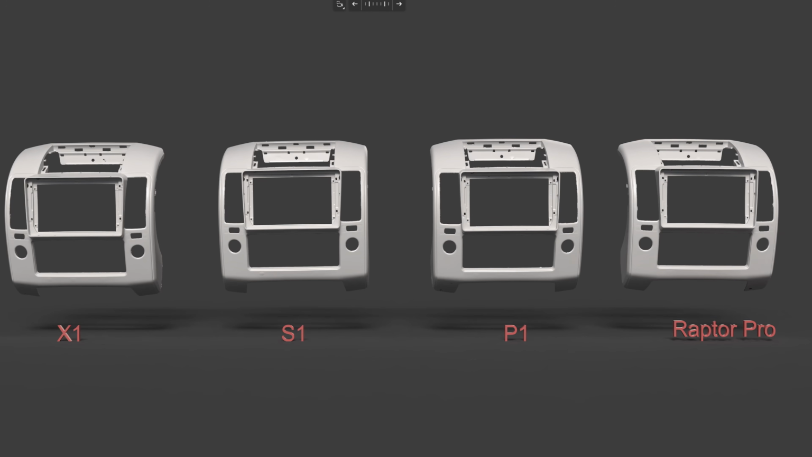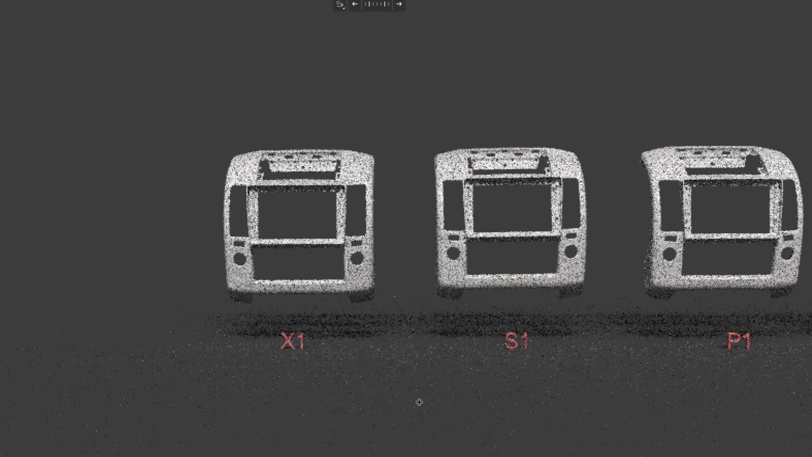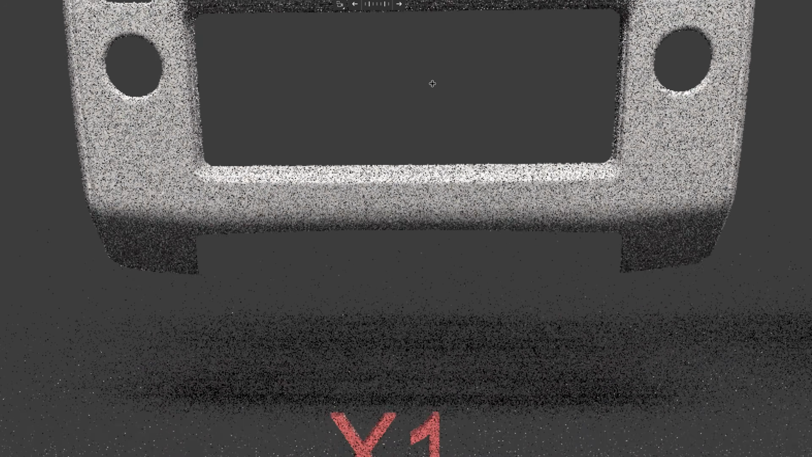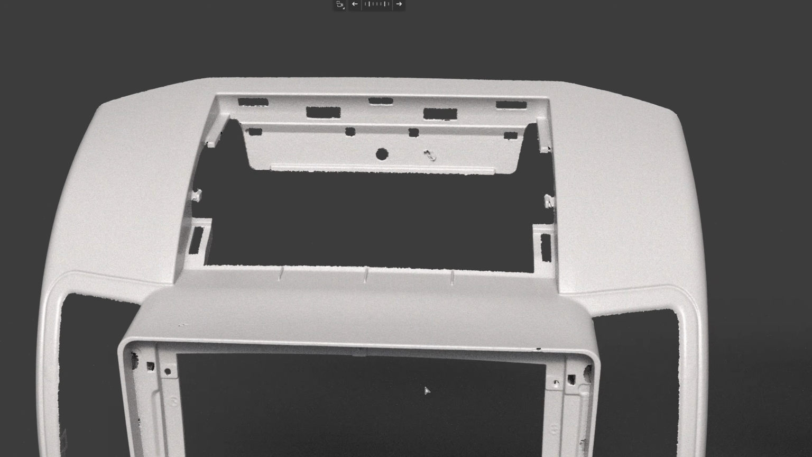Let's take a look at the scanning results side by side. Each scan contains a polygon mesh of 10 million faces. Opening all 4 at once in this render scene consumes the full 24 GB of my VRAM. Looking at the X1, it produces a sharp and clean scan. All 4 scanners were able to align the front and back scan data successfully without any error.